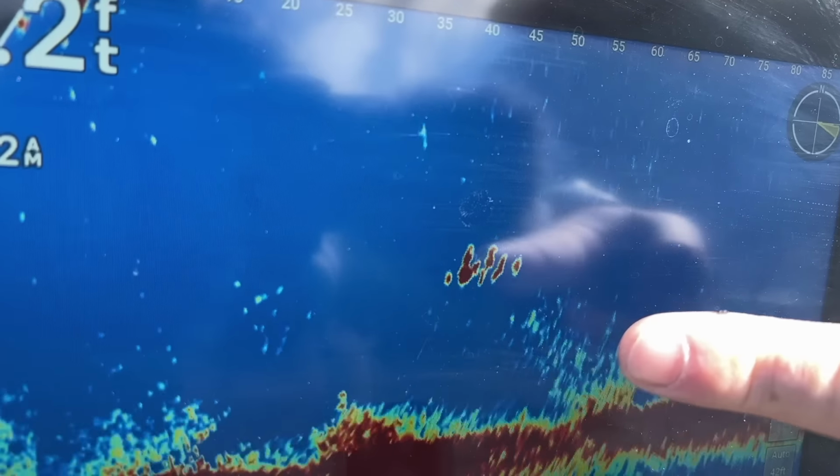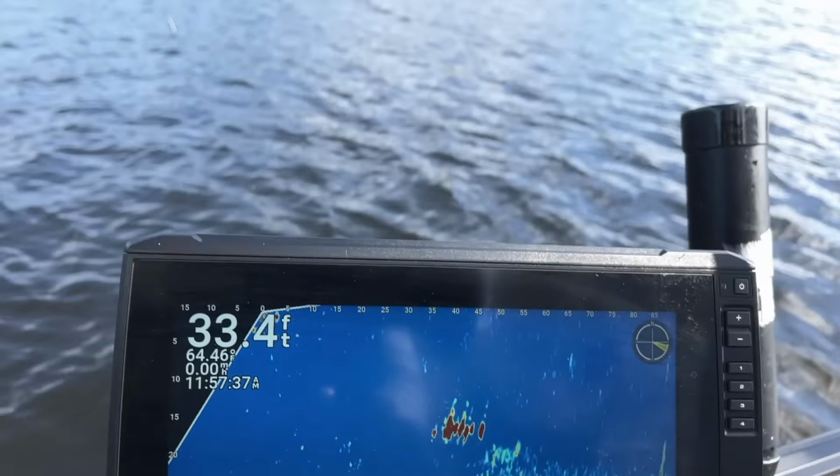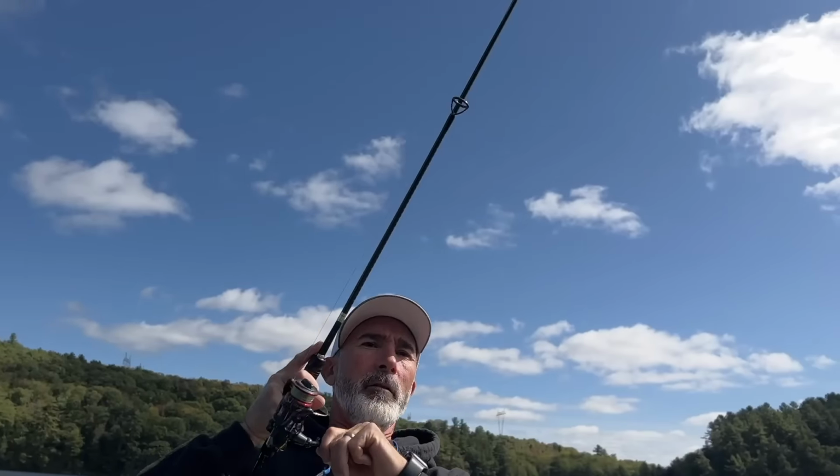There they are again, they're back. Same direction, about 20 feet off the boat. I'm gonna switch up and go to the live bait. That's me coming down right there. Oh, Greggy's on.